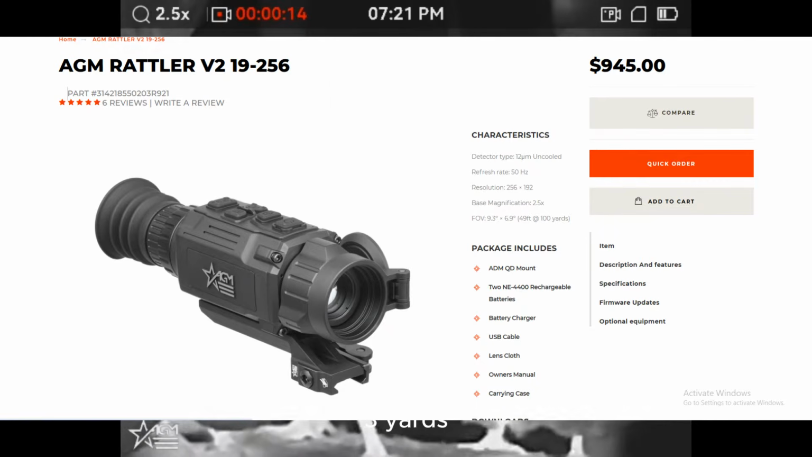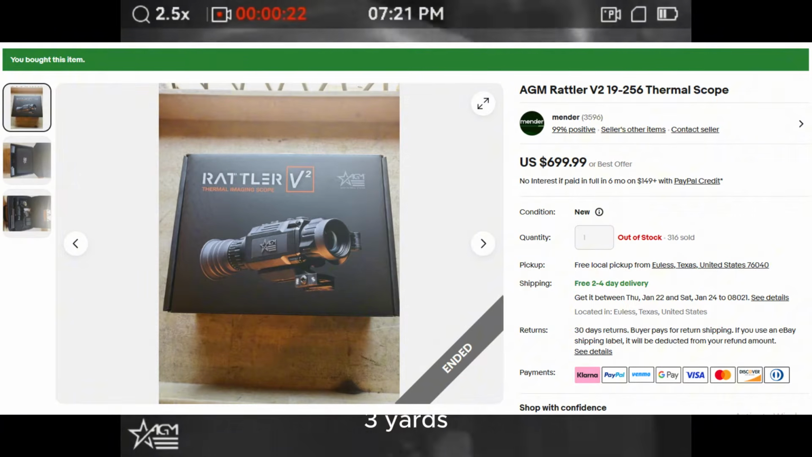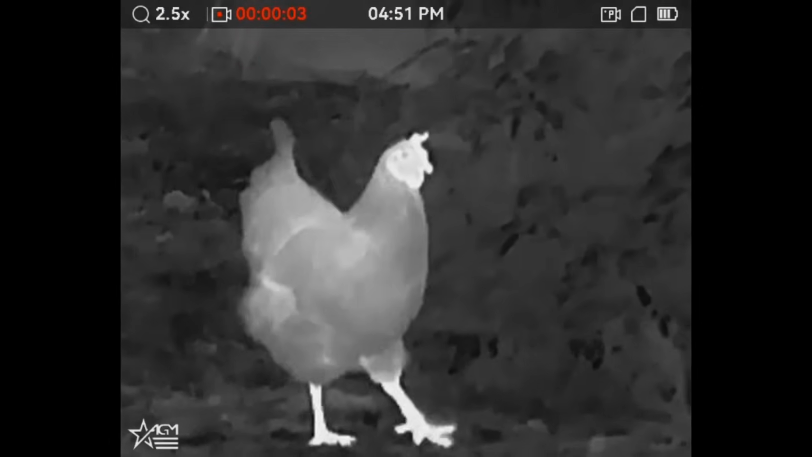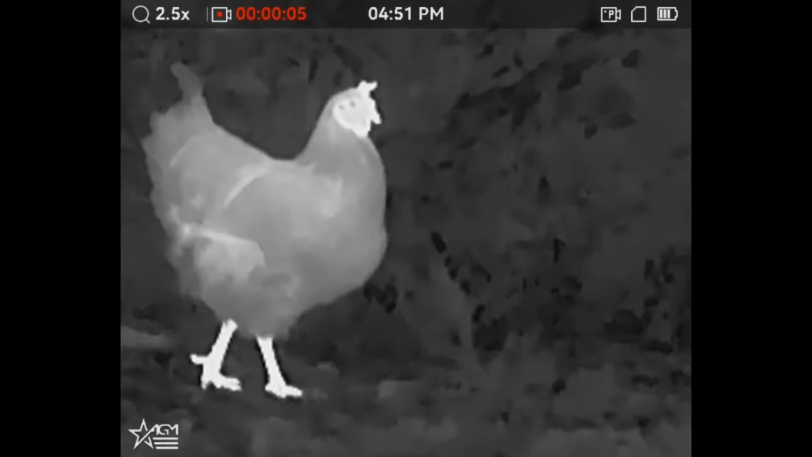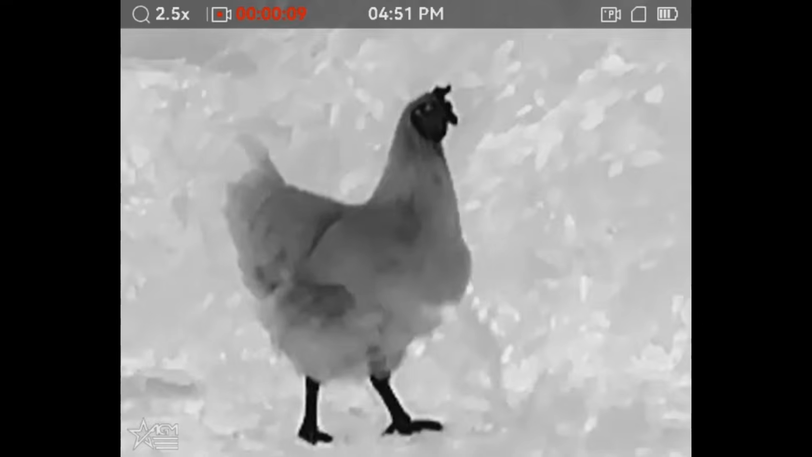The MSRP straight from AGM's website is $945, although they can be frequently found for under $900. I purchased mine on eBay new for $700. Here's some footage of my favorite chicken. Her name is Red, although we're seeing her through the Rattler's different color palettes. She's at about 5 yards.